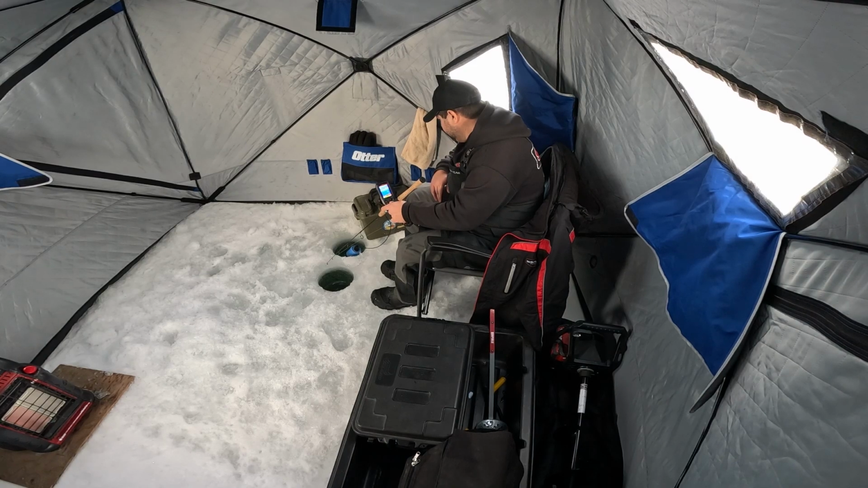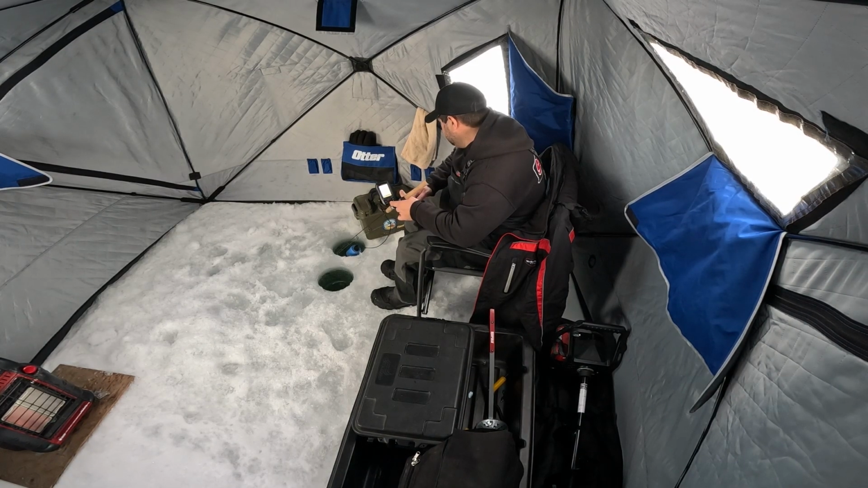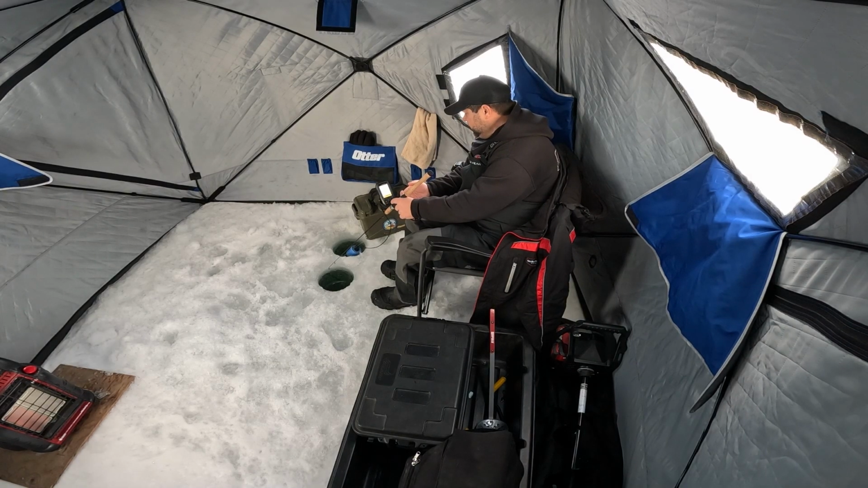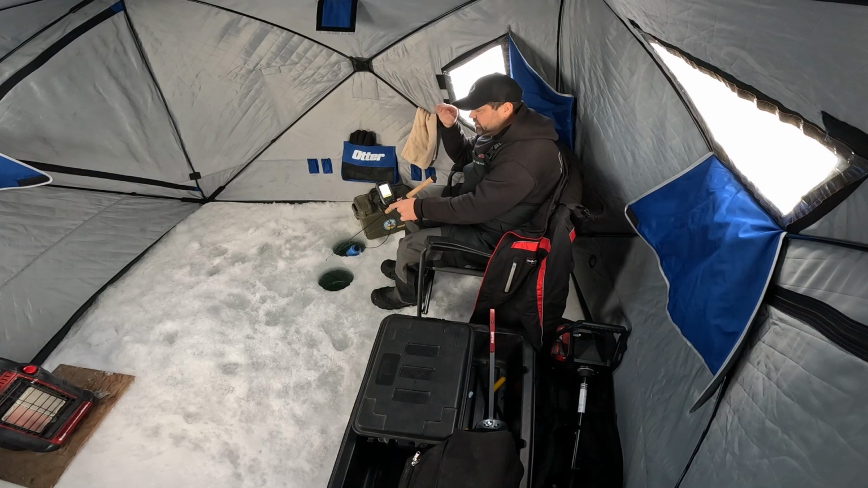Starting to get some active fish in here. Got a fish coming down from up top. So we'll go chase him. If you have more than one kokanee, more often than not, you have that schooling mentality, you have that competition, and they are trying to aggressively take baits. If you have one fish, they usually don't bite as easily.